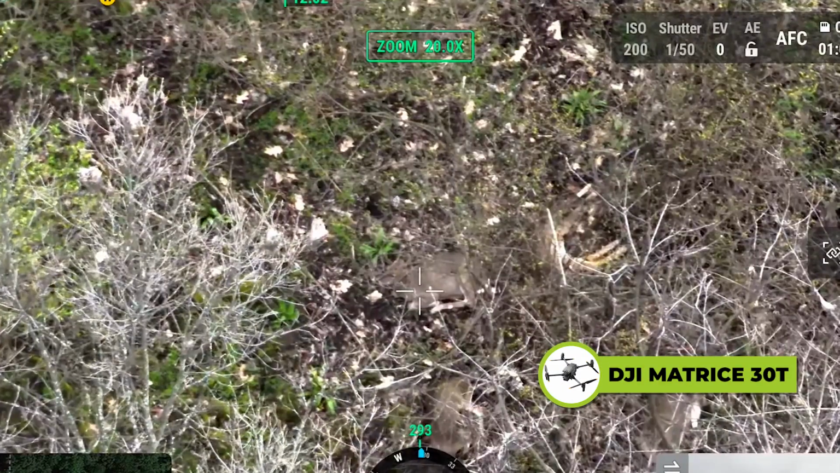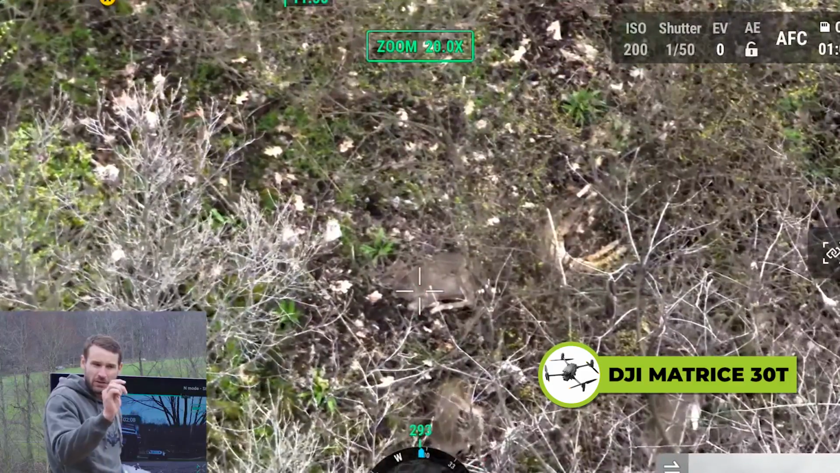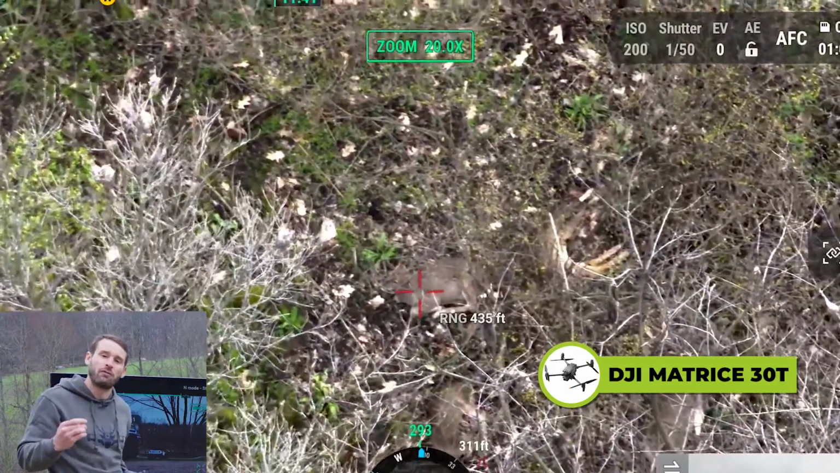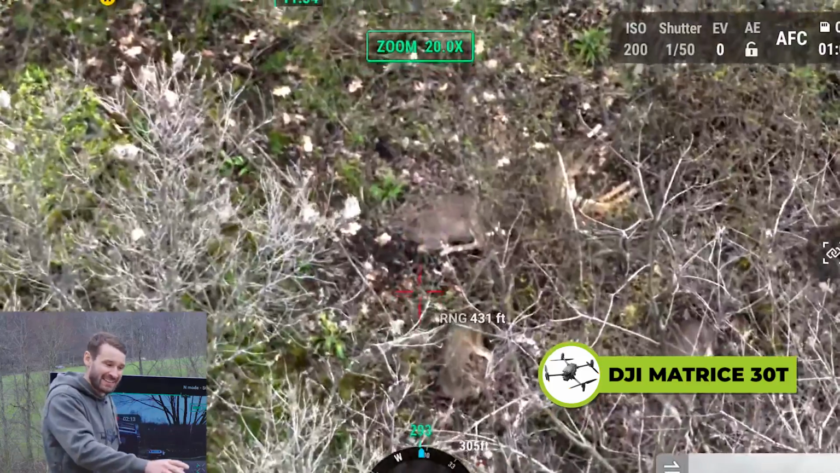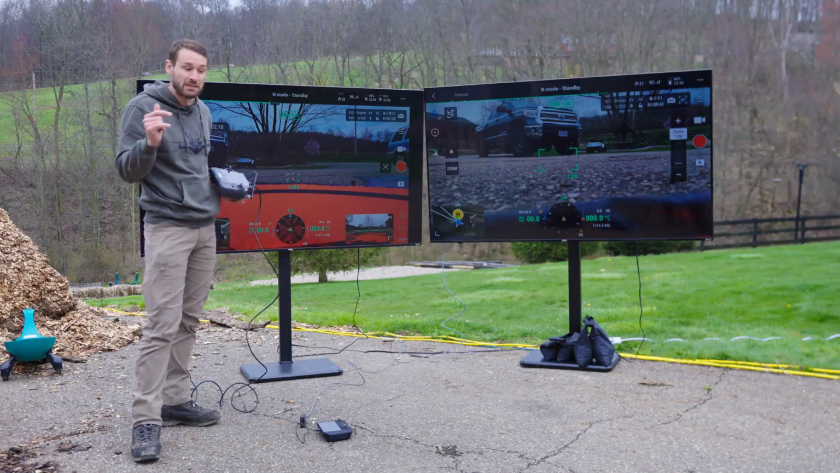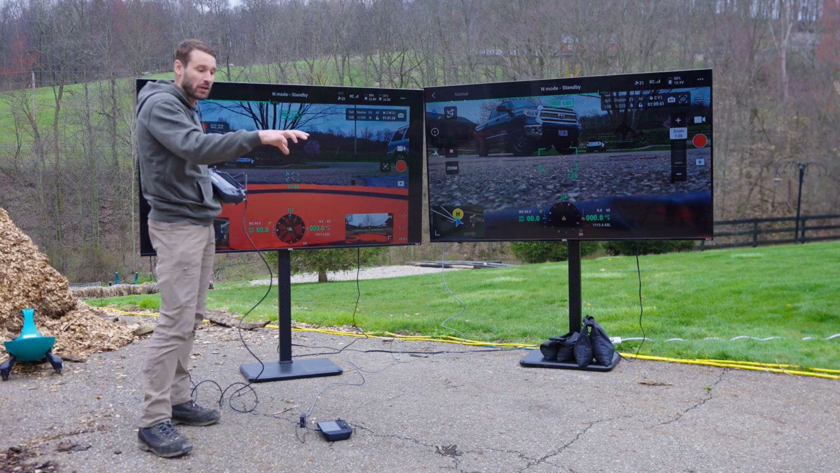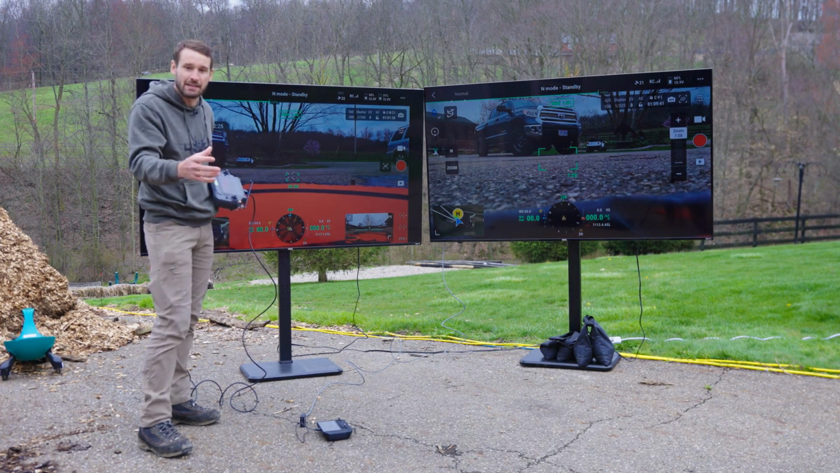What I really like about the Matrice 30T is it has a laser rangefinder. So I can just drop that laser on that deer and it's gonna tell me exactly how far it is from the drone. I do not have that option with the M3T. So the way I'm gonna know that I'm gonna be the same distance is I'll have to park the baby drone right next to the Matrice 30T.